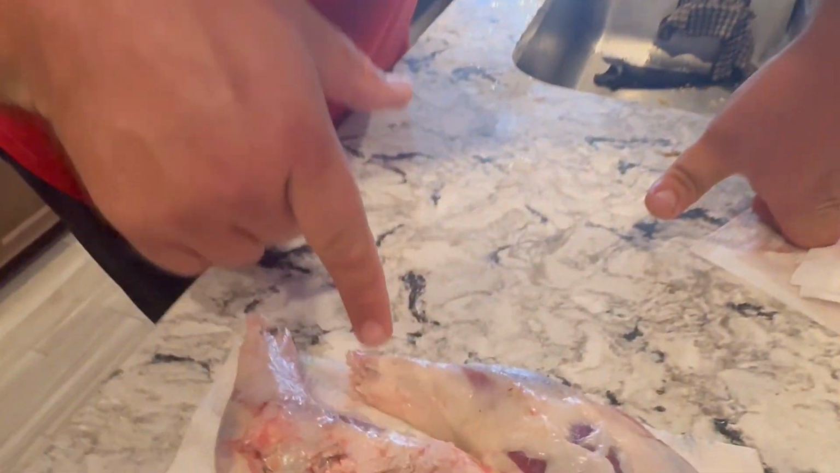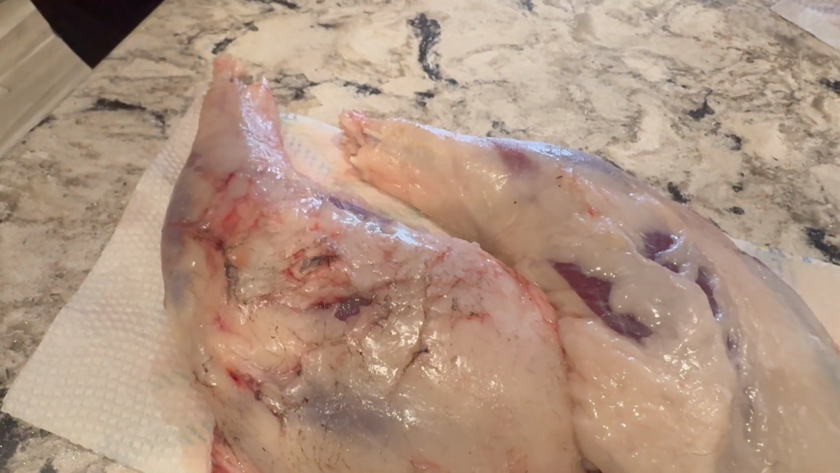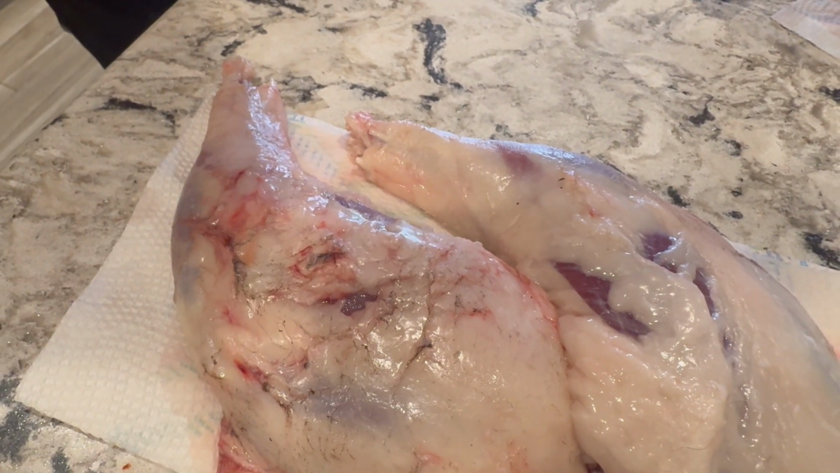Yeah, that is how fresh that coon is. Look at it, just quivering. Woo, come on. Boy, I ain't had coon gravy and rice and biscuits in about 25 years. Couple days, we about to be at it. I'll see y'all then. Hey, you guys know I love those magic tricks.